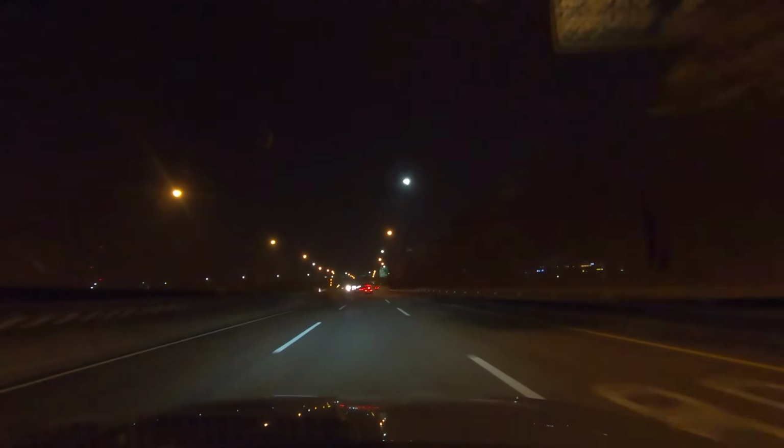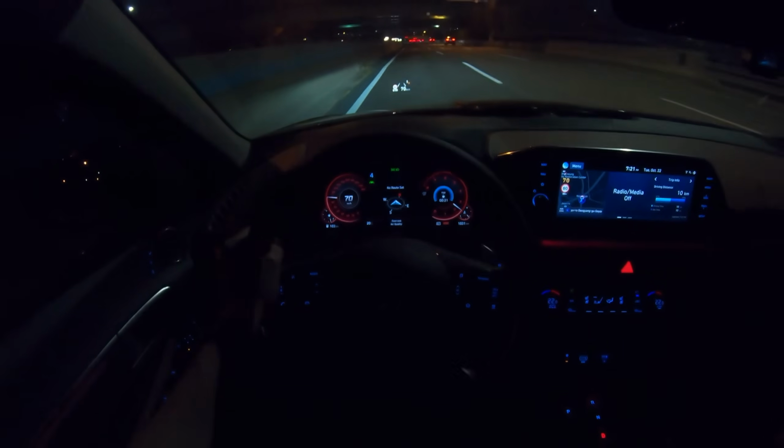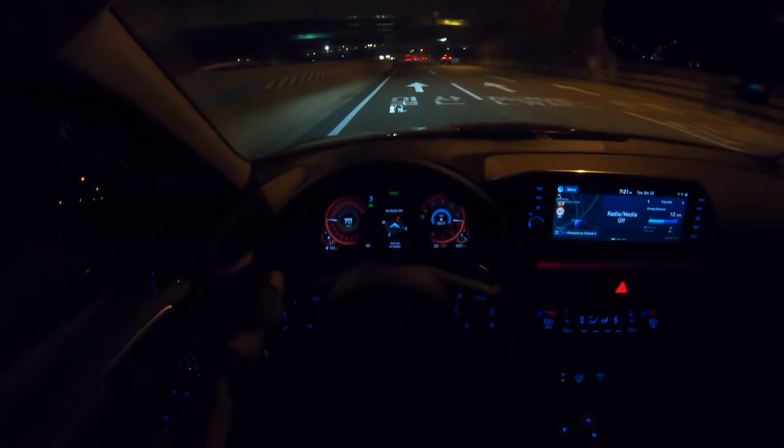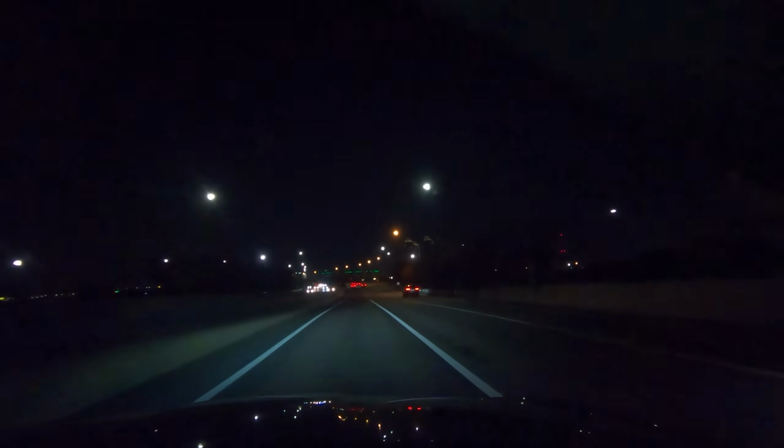Well, not much though. I mean, this 1.6 liter doesn't have much lag, so that's something very nice. And if you see, the RPM gauge kind of goes counterclockwise, and I don't like that. I'm not sure why Hyundai had to make it like that.